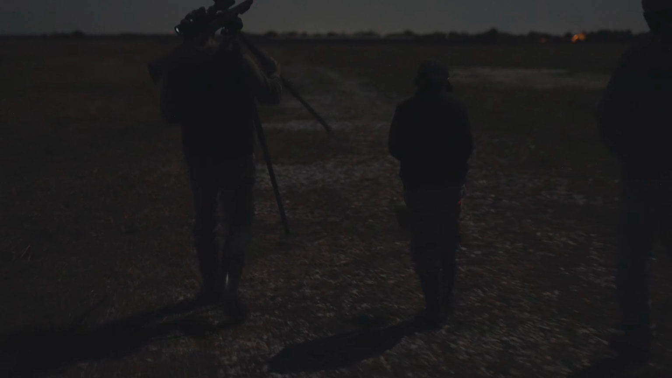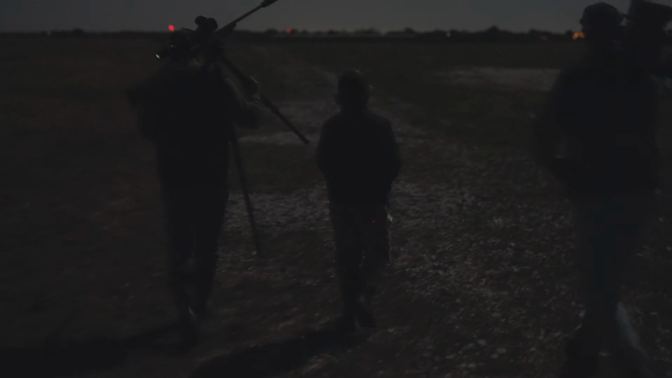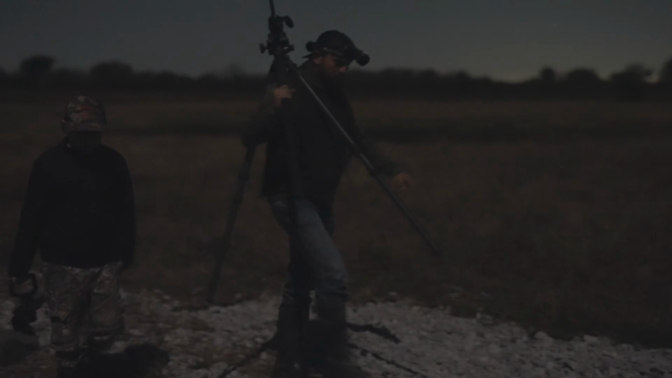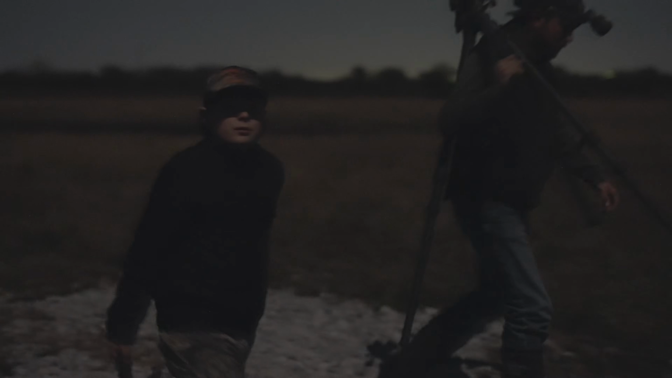So once we got to figuring it all up and looking at all the footage and the kills, of course he kept good track of it too, and he was spot on. He said he shot 13, and sure enough, after I reviewed all my footage and Chris looked at his footage, he shot 13 coyotes. He didn't miss one time last night out of all 13 coyotes. He connected with fur every time he pulled the trigger. I don't think Barrett can say that.